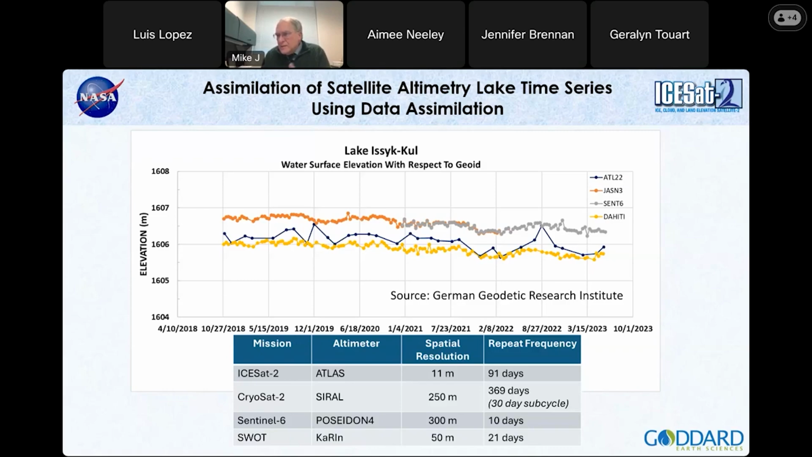It's the German Geodetic Research Institute, and we took some ICESat-2 data and plotted on this time series that they produced, and we're right in the middle. So I think we did pretty good. So they are assimilating our data. They're actively taking the observations of the lakes when they occur and putting this into their product. And so we're pretty happy that they're using it.